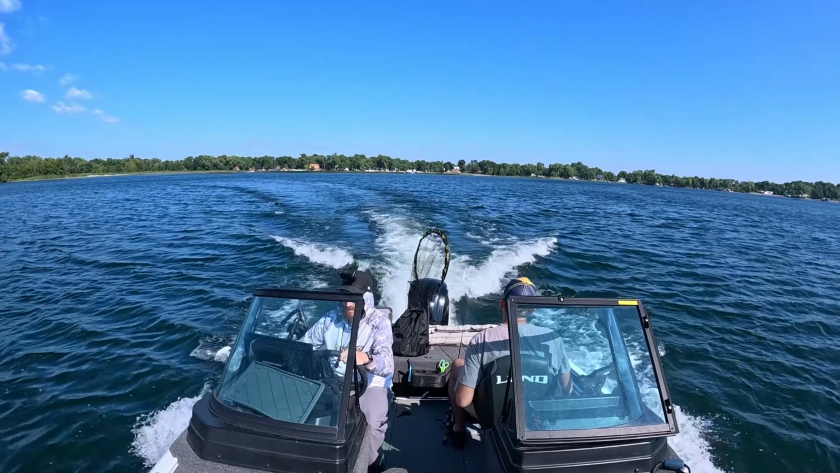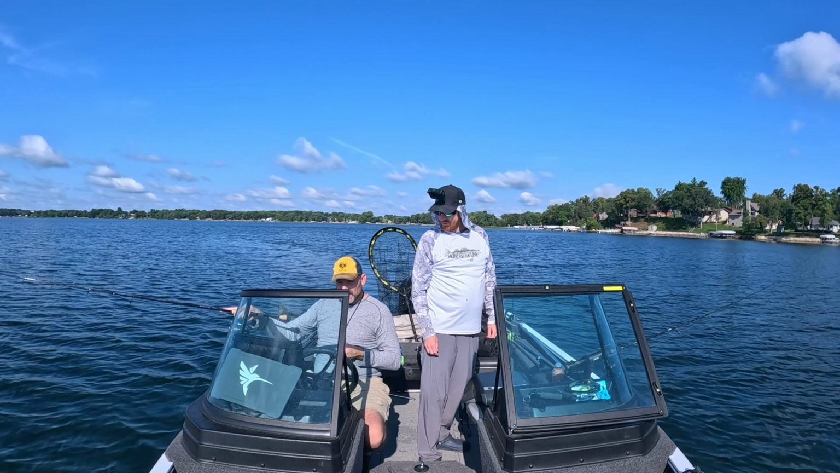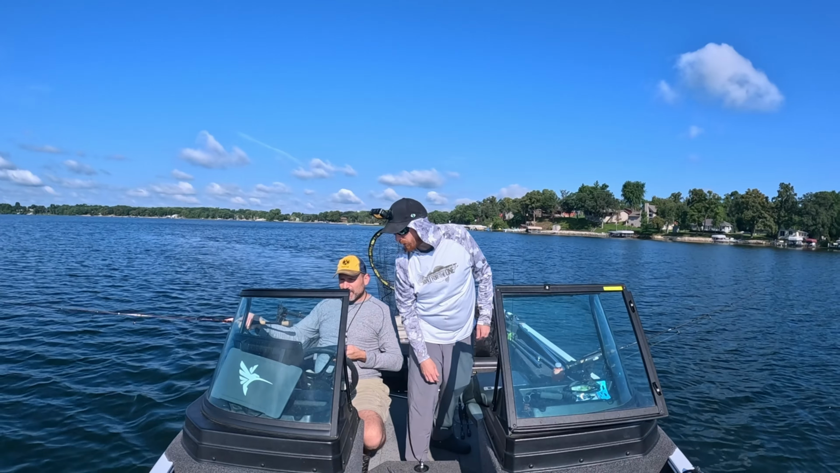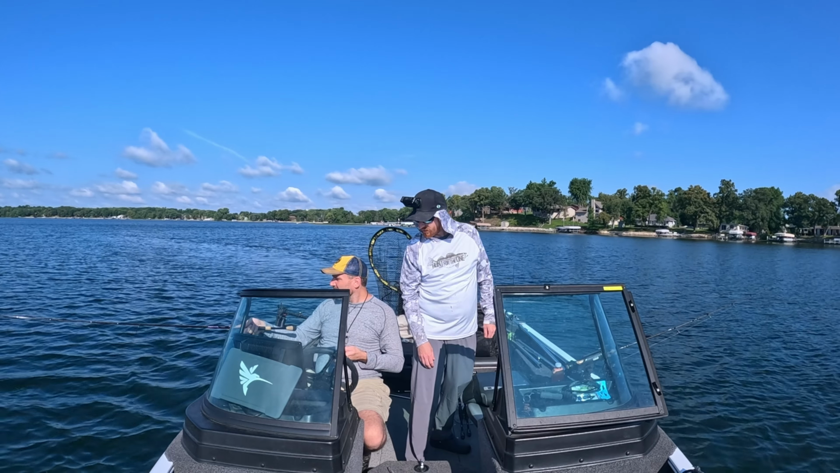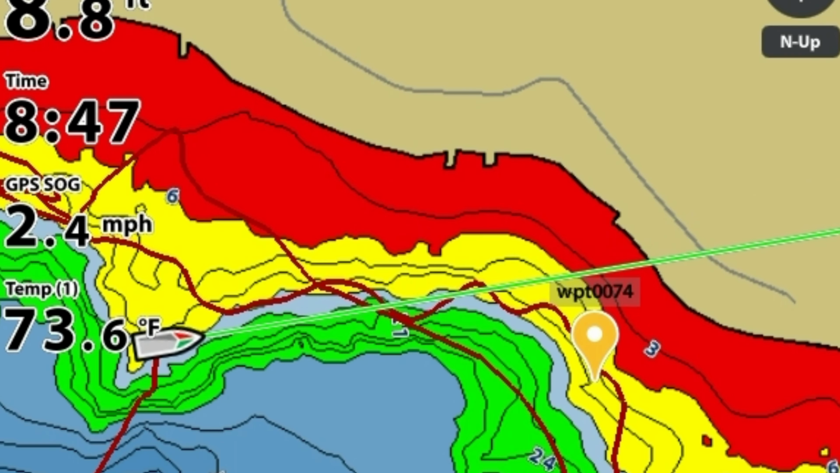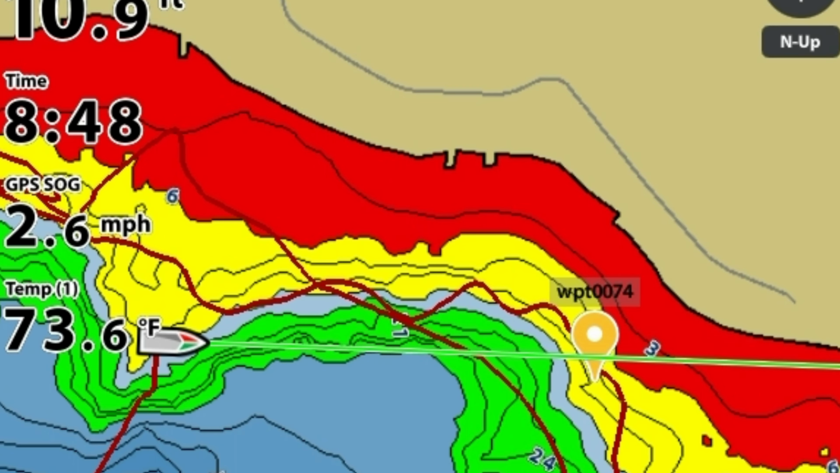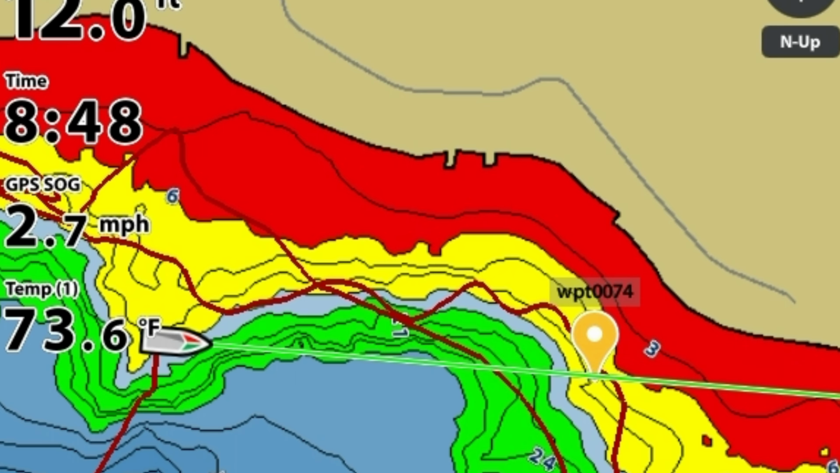So the rock's a dead end today. Let's go see if the weed's holding what the rock wasn't. Different spot, different tool. And this time no side imaging, no forward facing. This weed edge you can see from the map and the depth alone. And honestly, you can just look at it. The weed line's visible right on the surface.